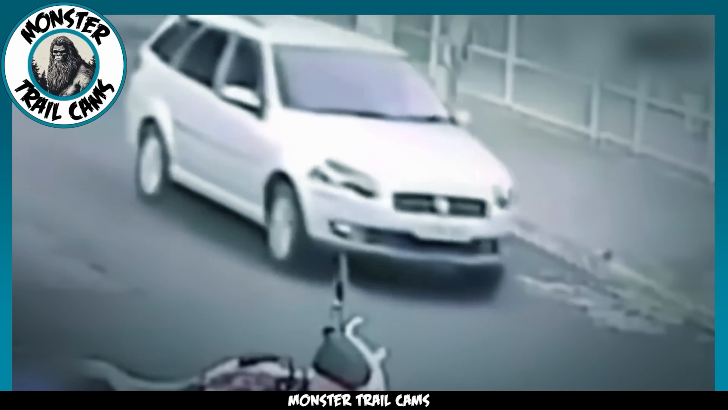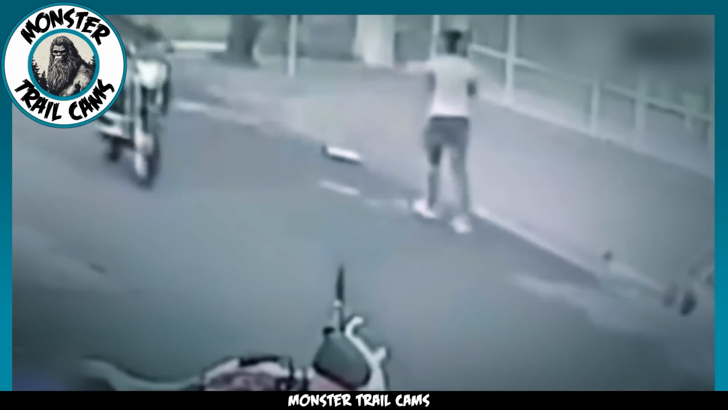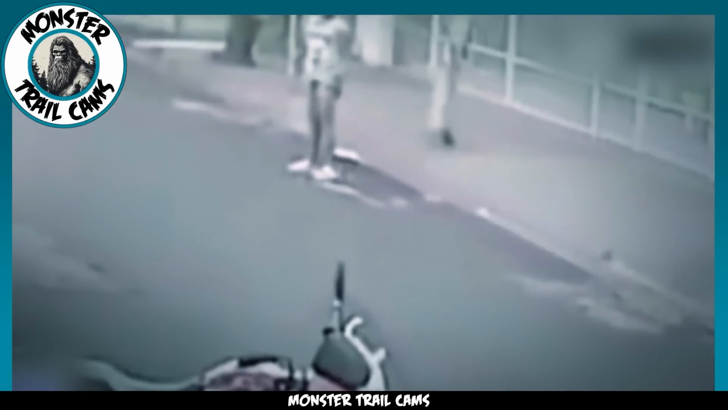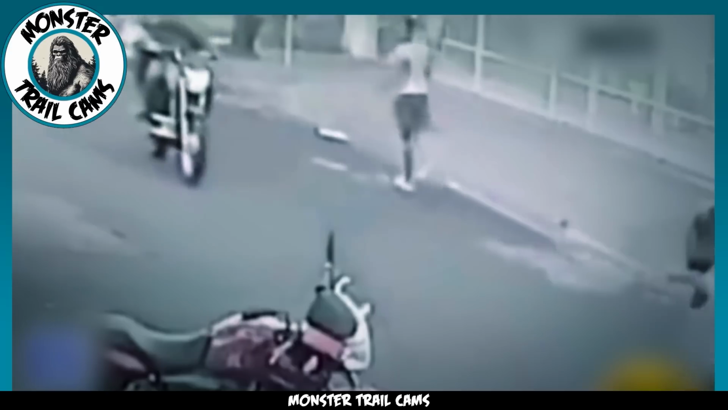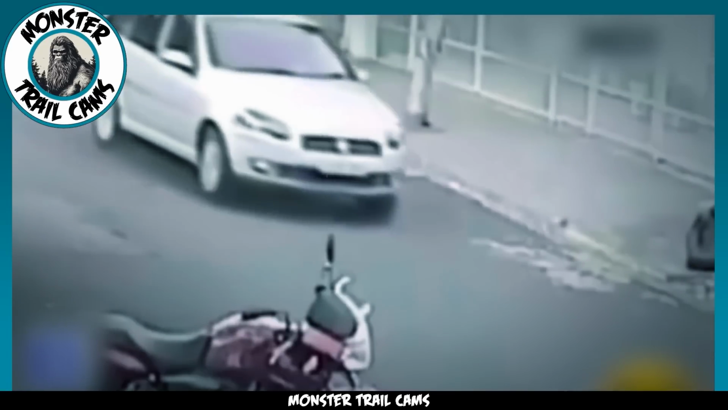They look around, clearly puzzled, trying to figure out what just happened. It's hard to believe they could have come from the car. And here's the kicker. 2 motorcyclists speed by, not even noticing the person as if they were invisible. Makes you wonder, doesn't it? Could this person have somehow stepped through a portal from a different place or time?